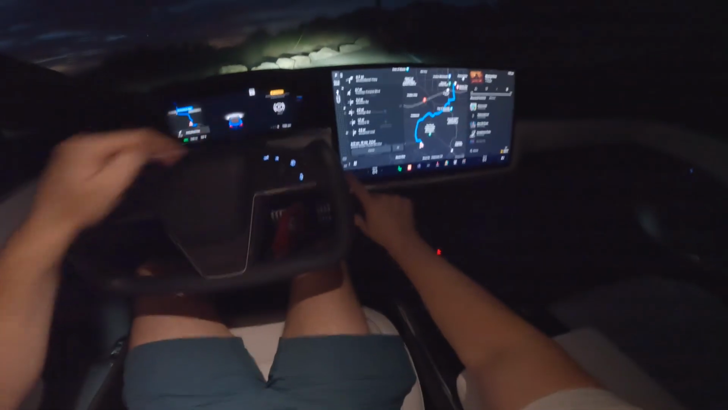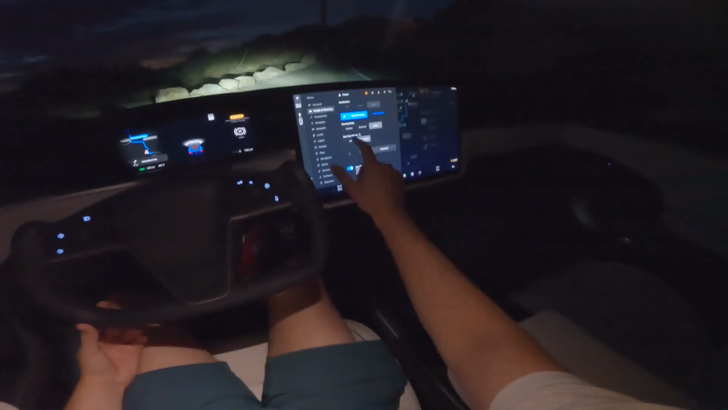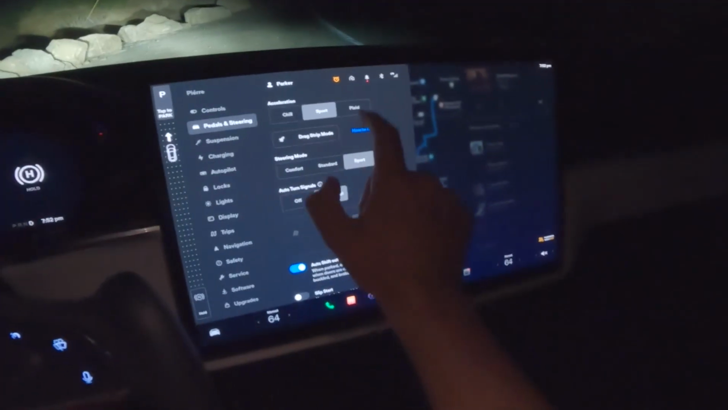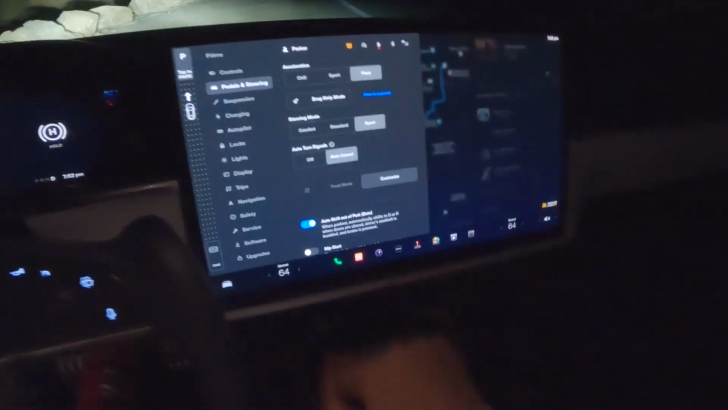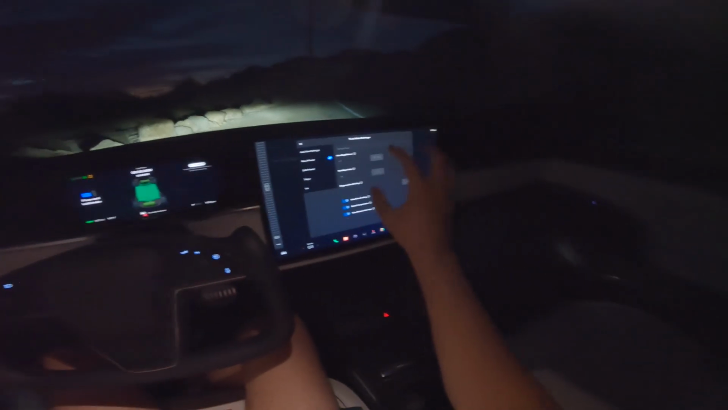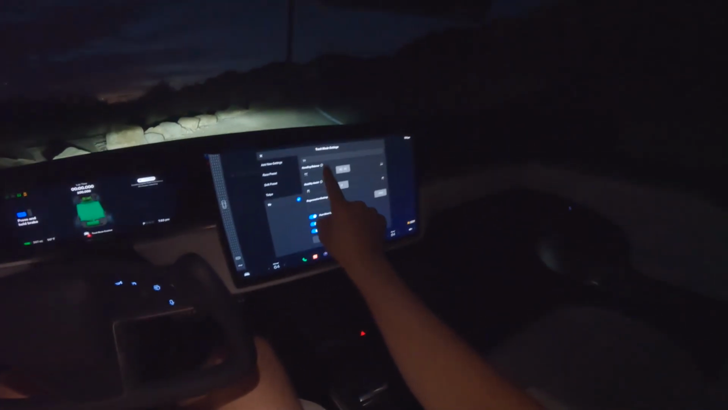Now, we are in drag strip mode right now, so I could do that launch in the beginning to do 0 to 60 really, really fast, but we can also put it in multiple different modes. There's a chill mode, a sport mode, Plaid mode, and drag strip mode. There's also a track mode as well, so you can go ahead and put the car into track mode. You can modify so much of this car. It's really impressive. So they've got some presets.